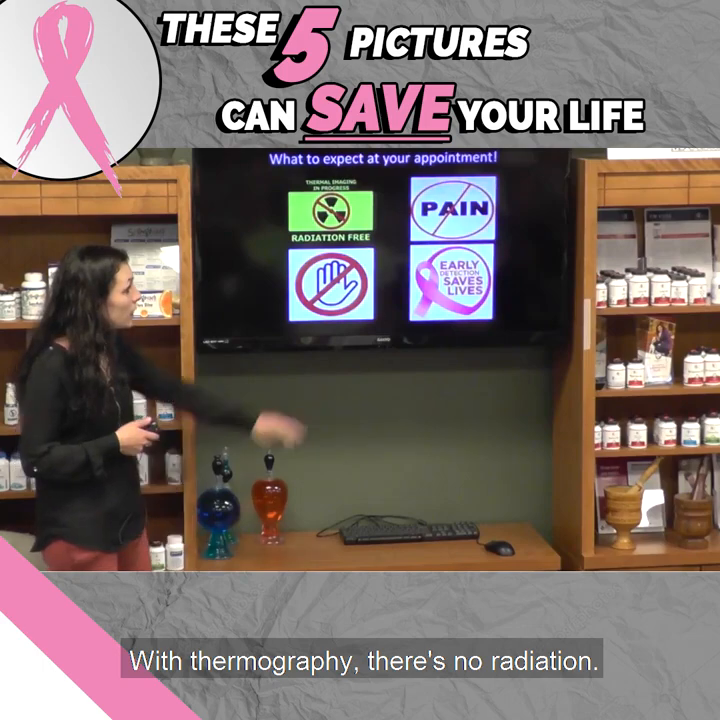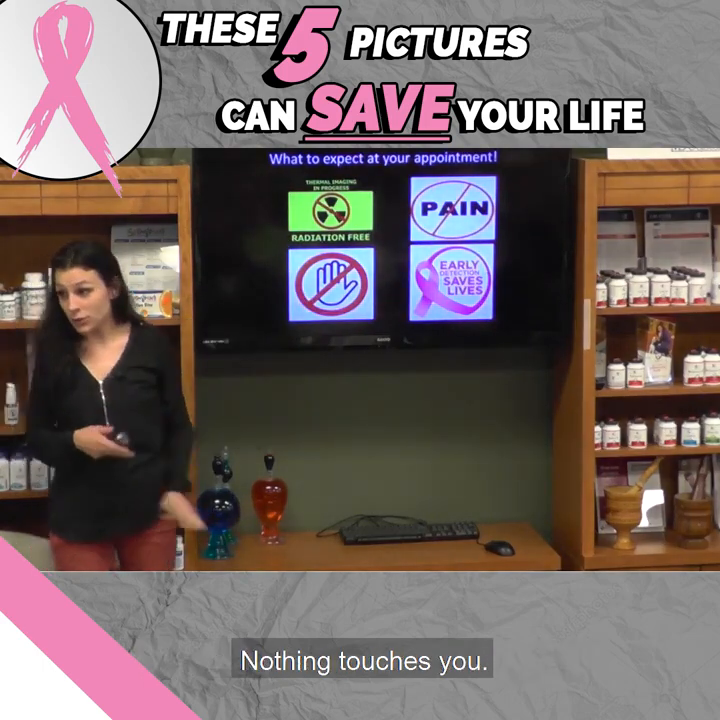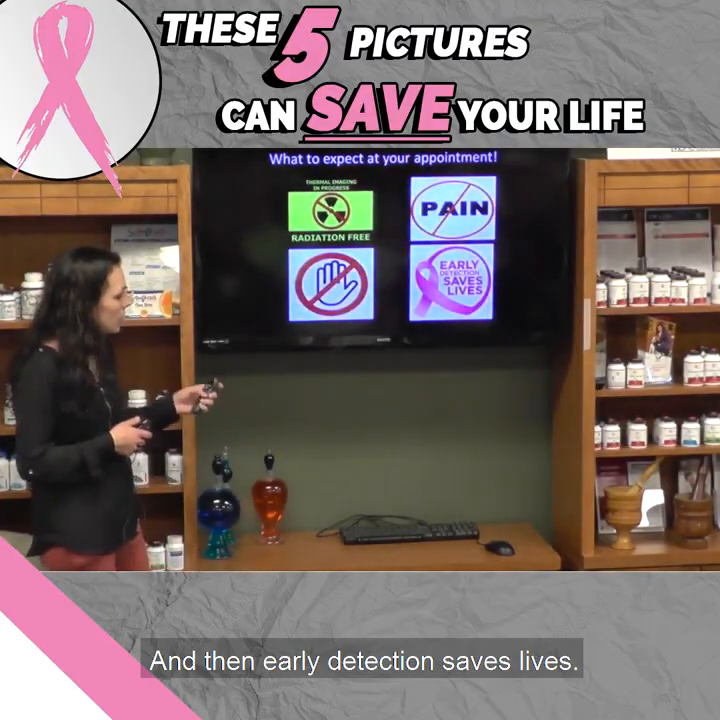With thermography, there's no radiation. It's hands-free, nothing touches you, there's no pain. And then early detection saves lives.